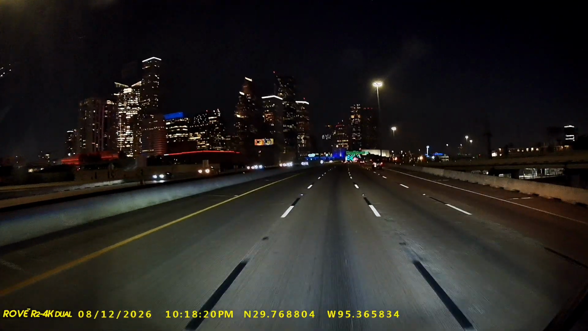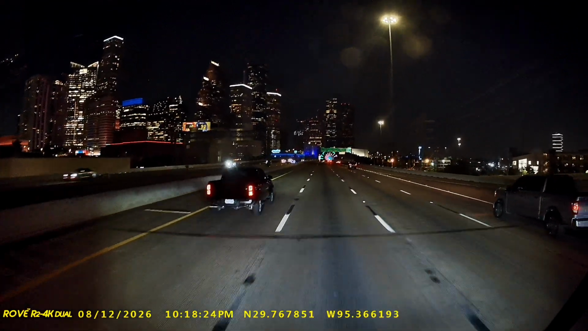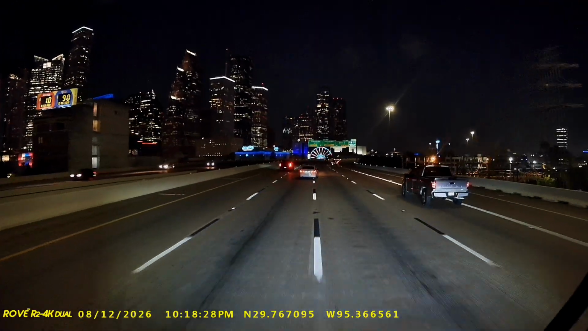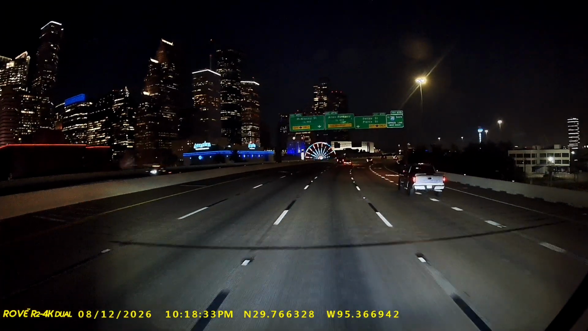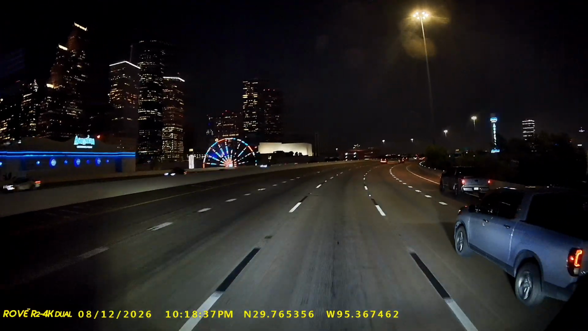Skyscrapers glowing red and gold and blue. Texas highway underneath these wheels tonight. Just me, this coach, and that Houston skyline. Got that diesel talking, you can hear the turbo breathe. Houston in the windshield, 45 behind me.